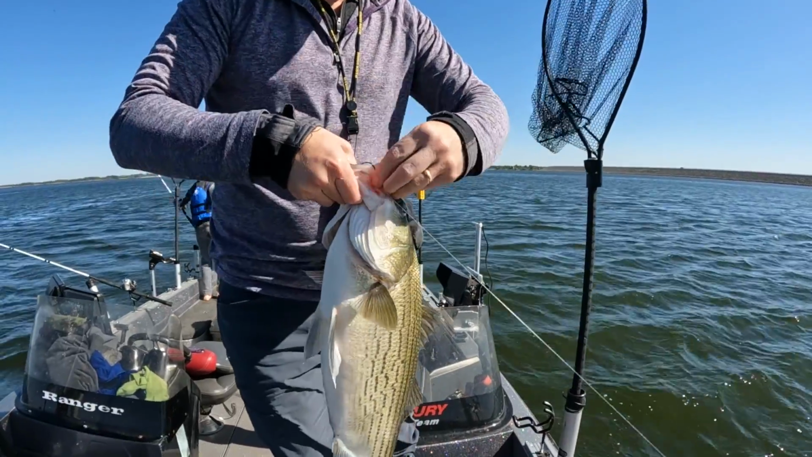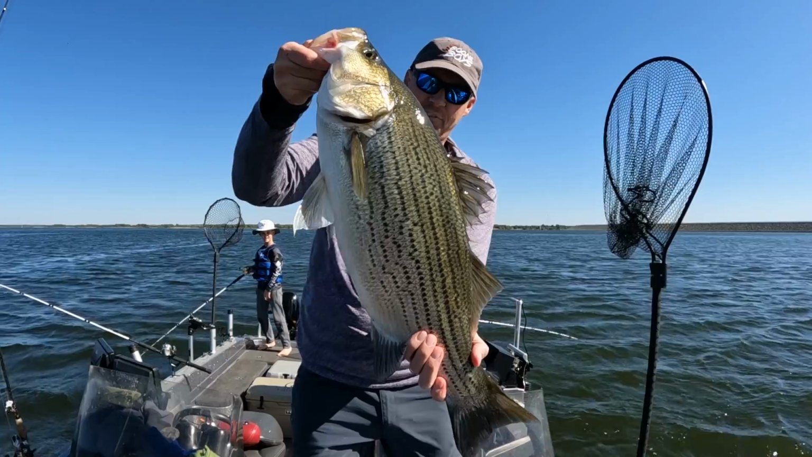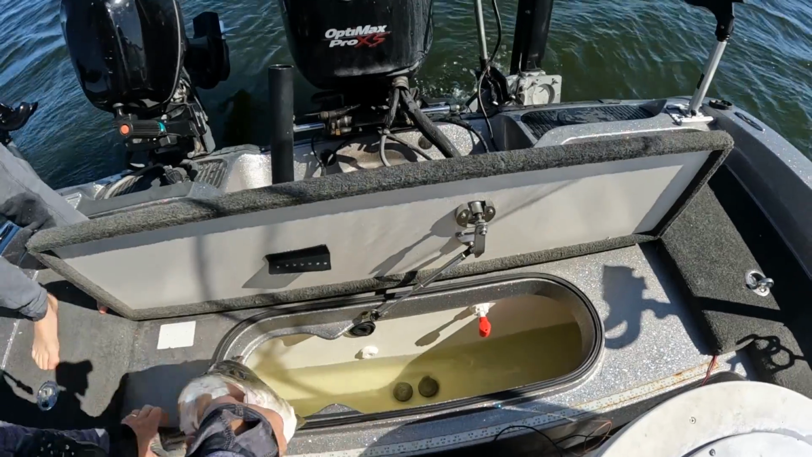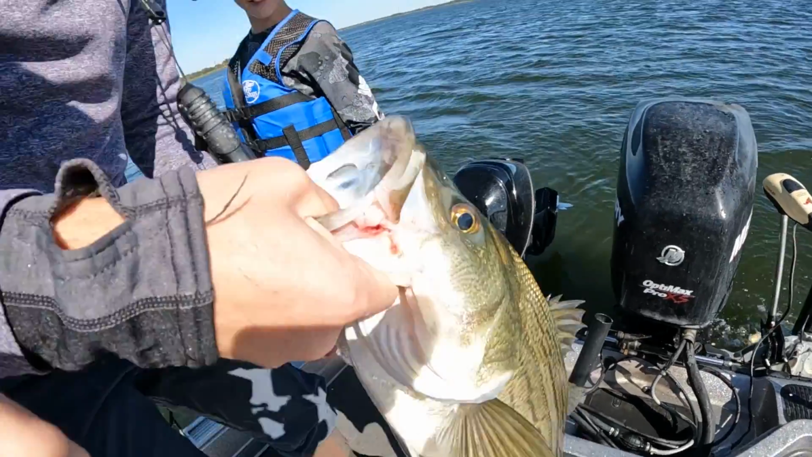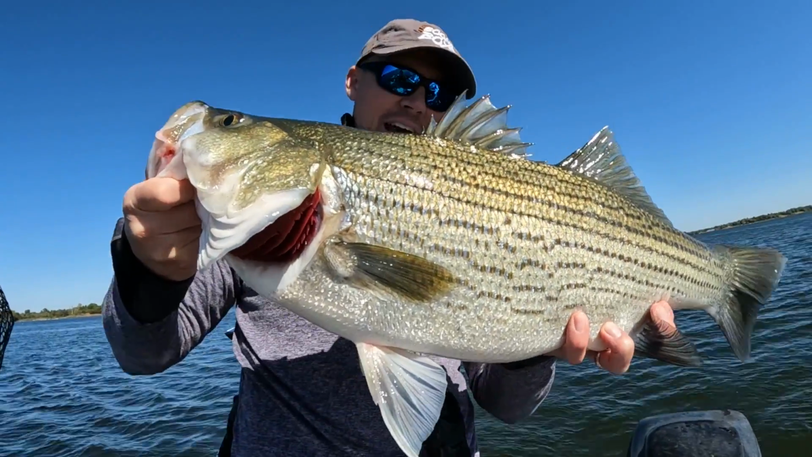Look at that fish, man. He was big. Really, really big. That was an old fish. That is why we fish for hybrid bass. 26.5 inches. Now, we catch a lot of 26 inches, but this one was just a lot bigger than the rest. I don't know how big.